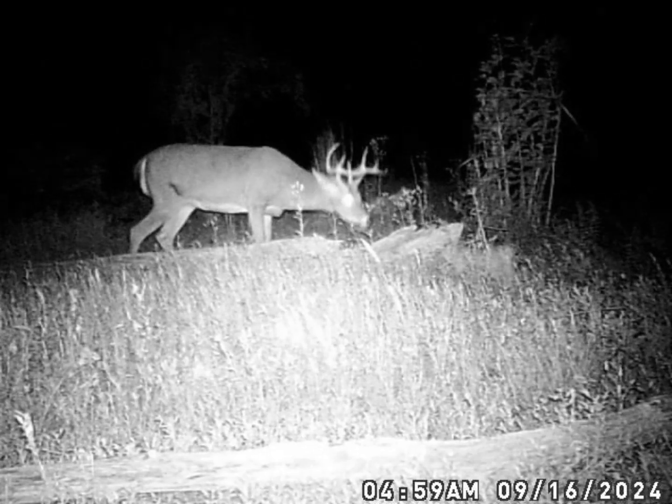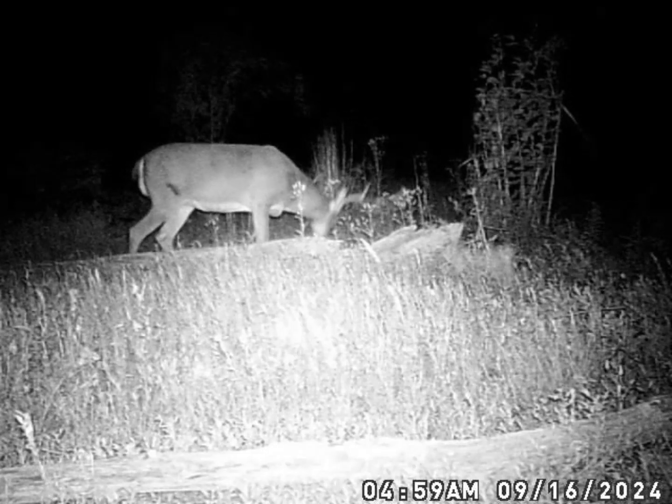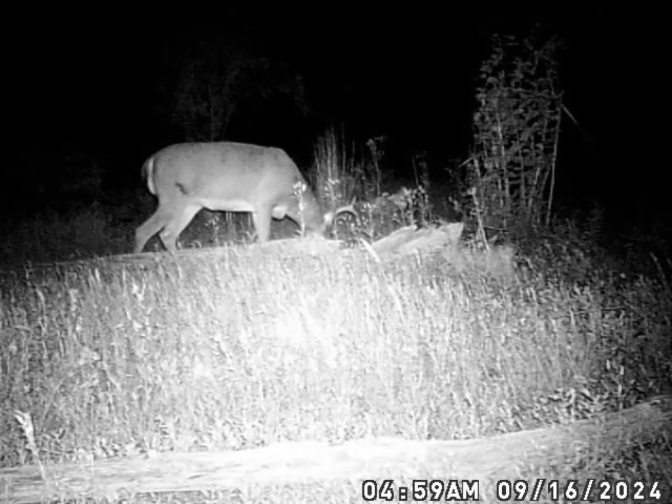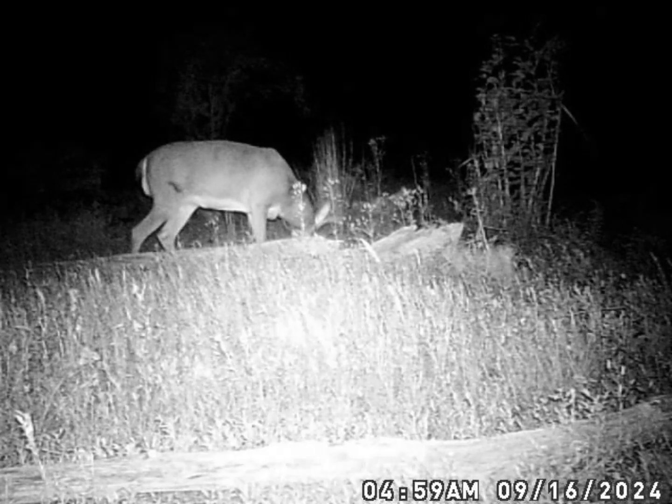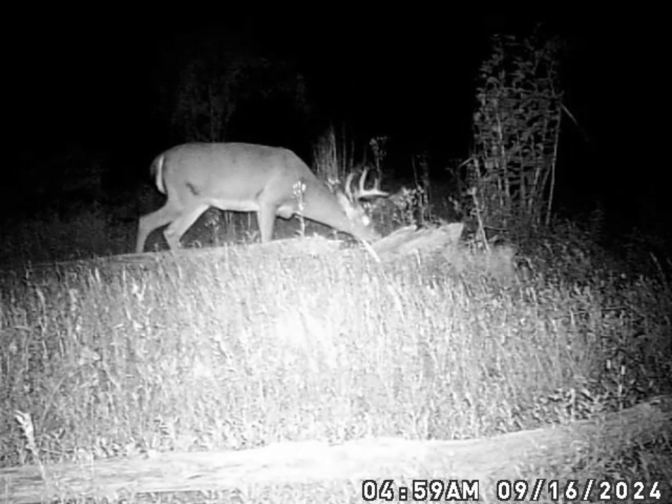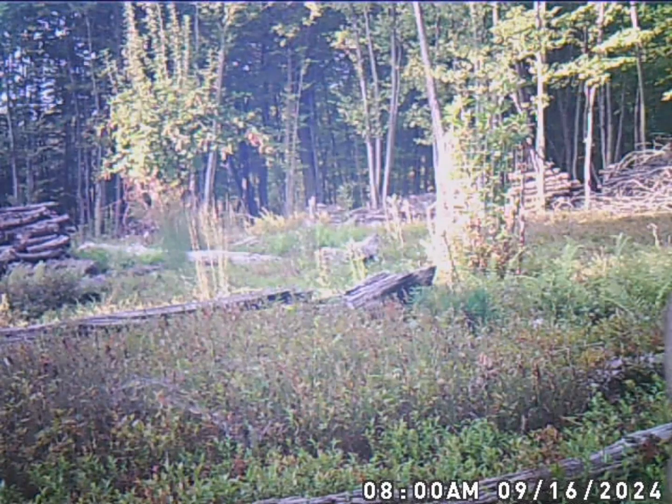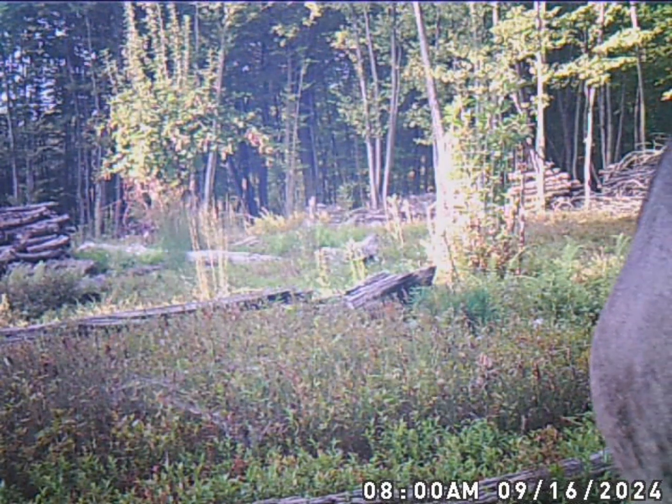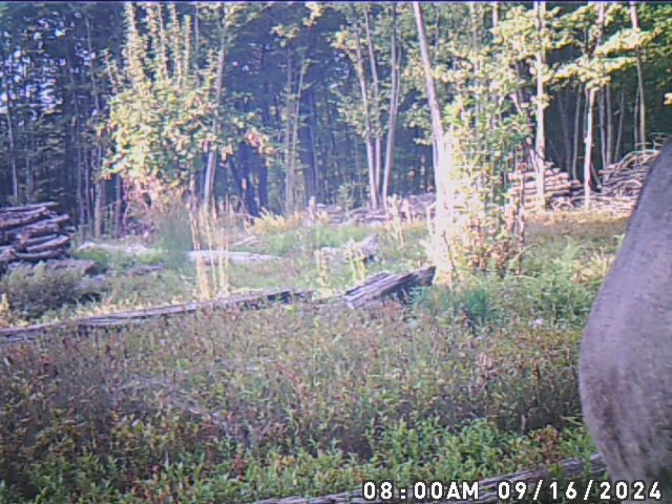And a couple bucks in here. That one looks to be one like one. That one looks like it might, yeah, one of the 8. Possibly a 7. Looks like it's at least an 8 point, maybe a 9 point. I'm not 100% sure on what I did count.